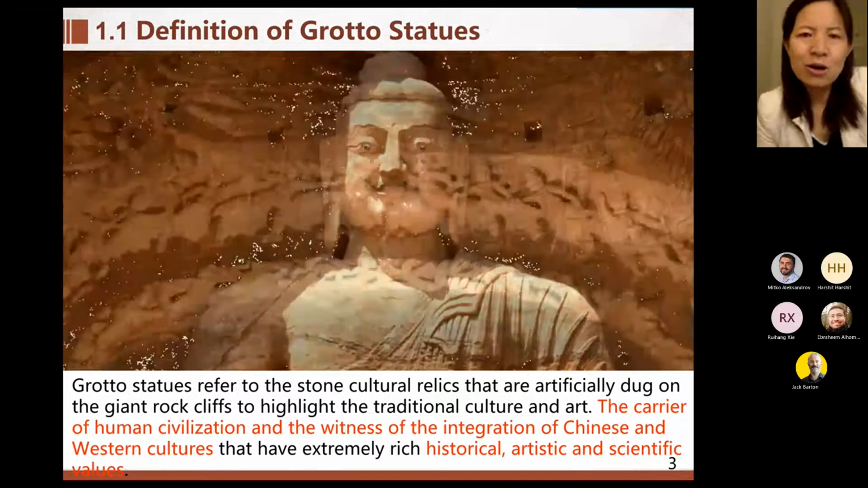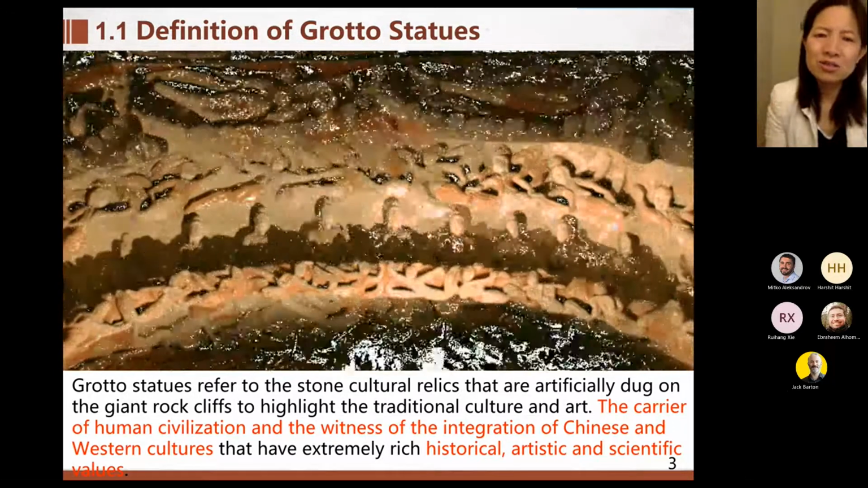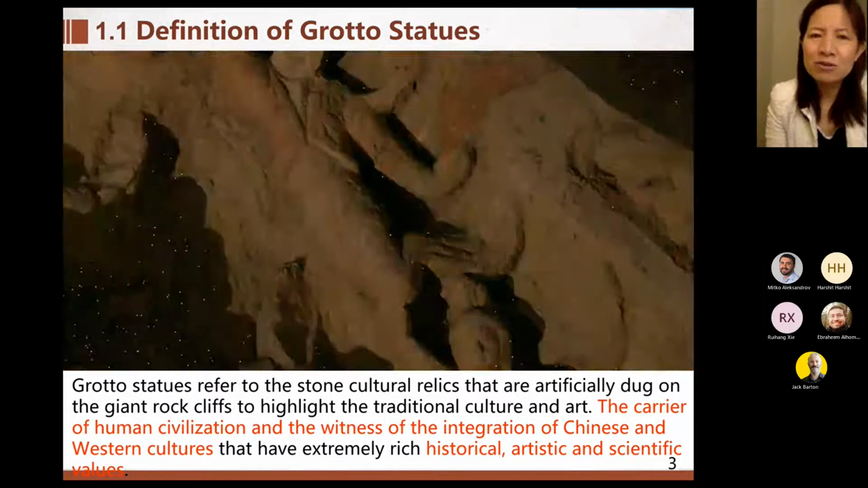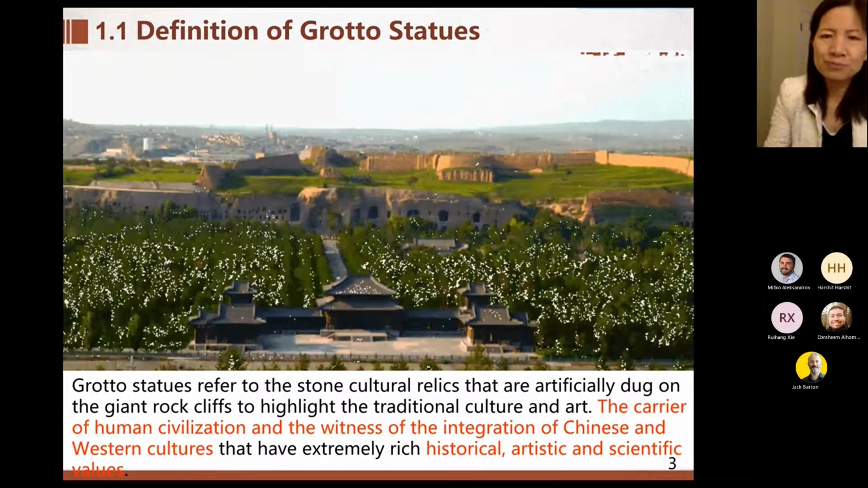There are a lot of Grotto statues in China, maybe more than 5,000.